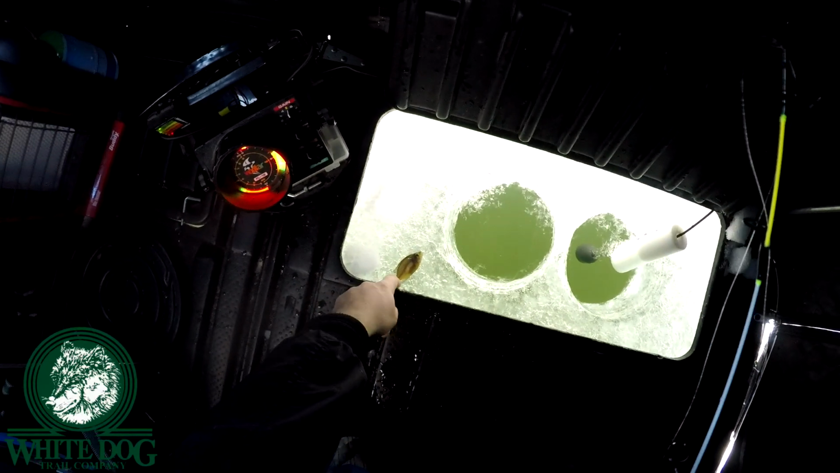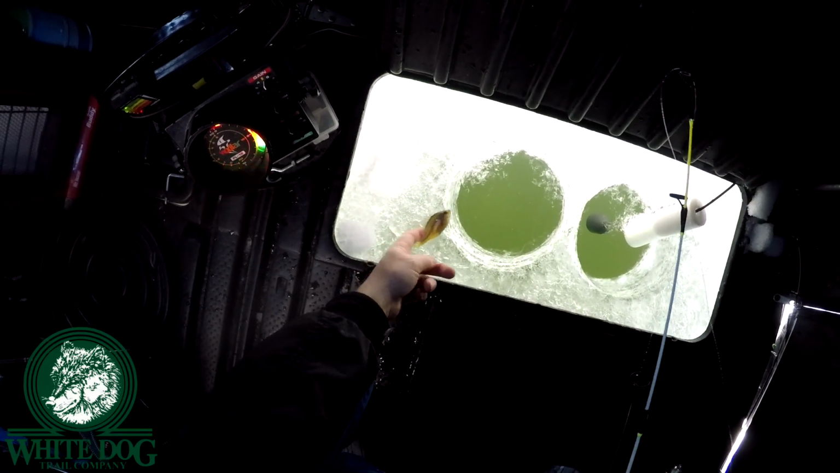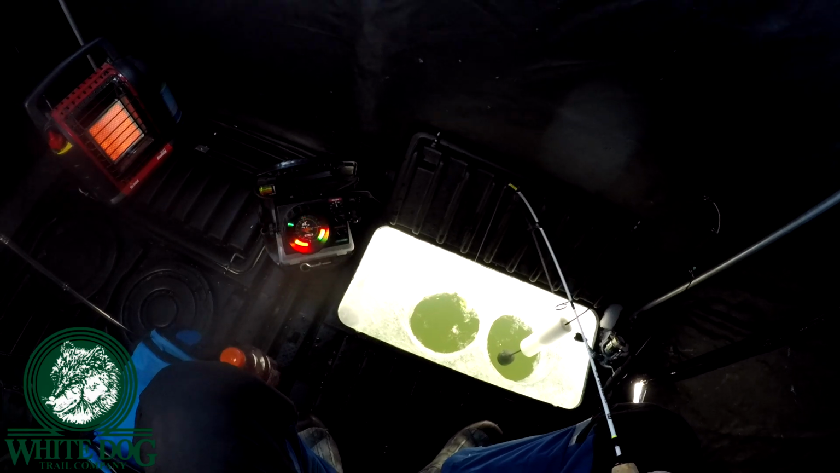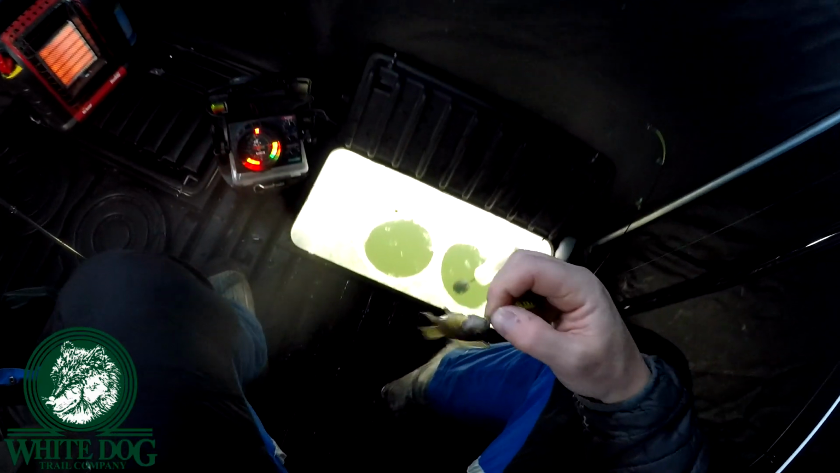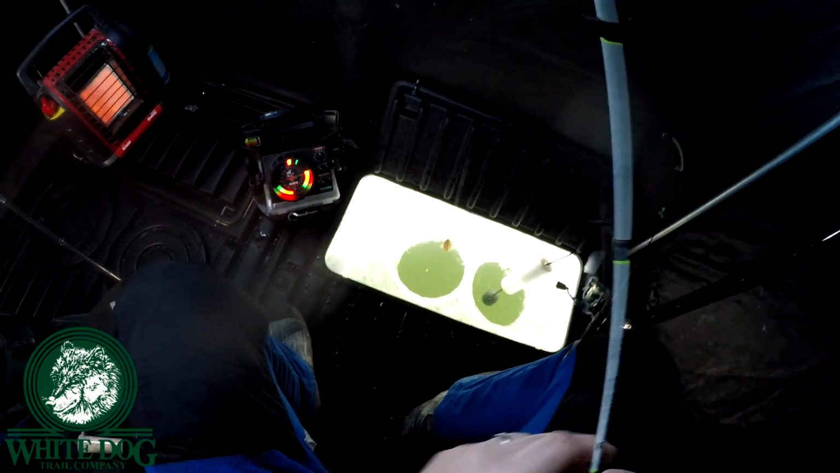Look at the size of that thing, huh? You can see right through them. Literally see right through them. Ridiculous how many stinking little fish I'm catching today. Another tiny thing. Monsters. Oh my God, I do have one. I couldn't even tell I had them.